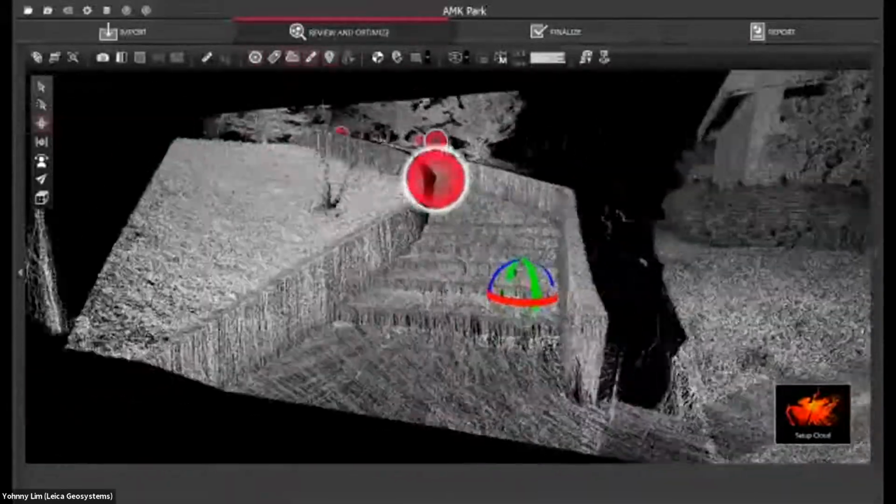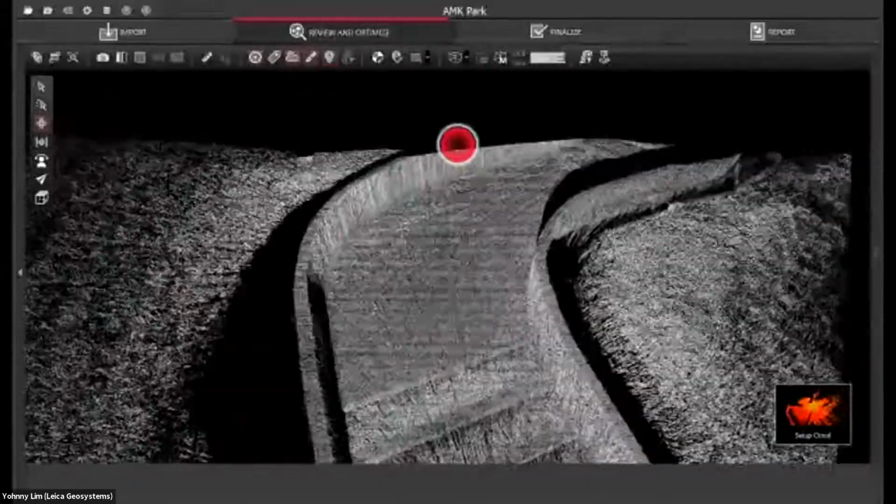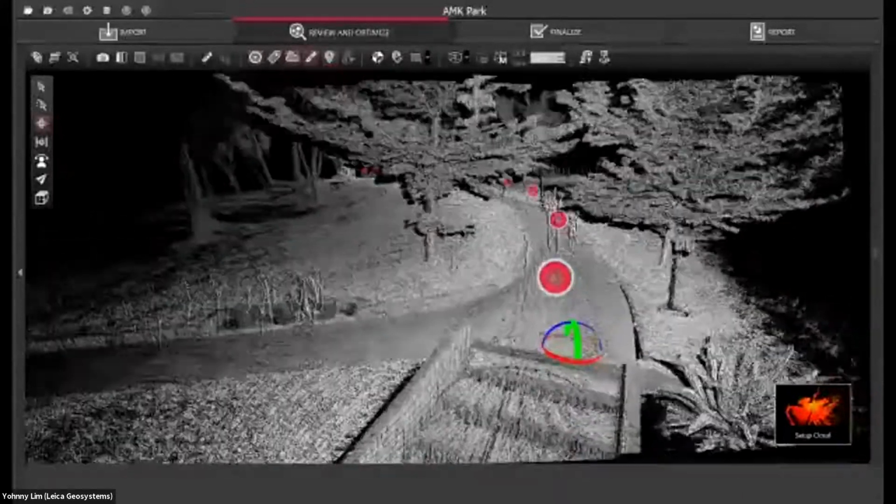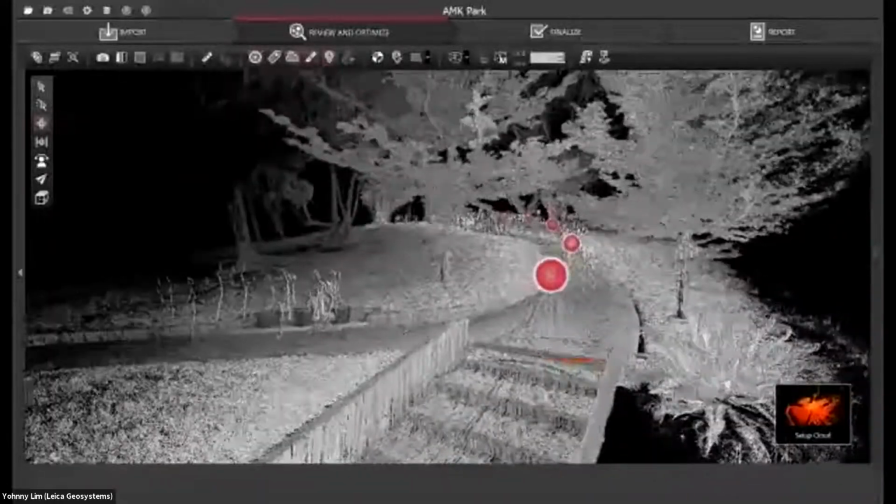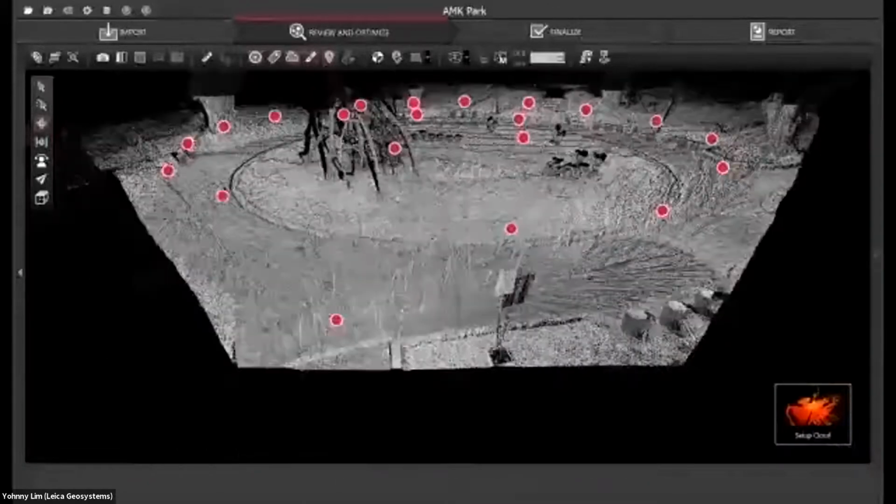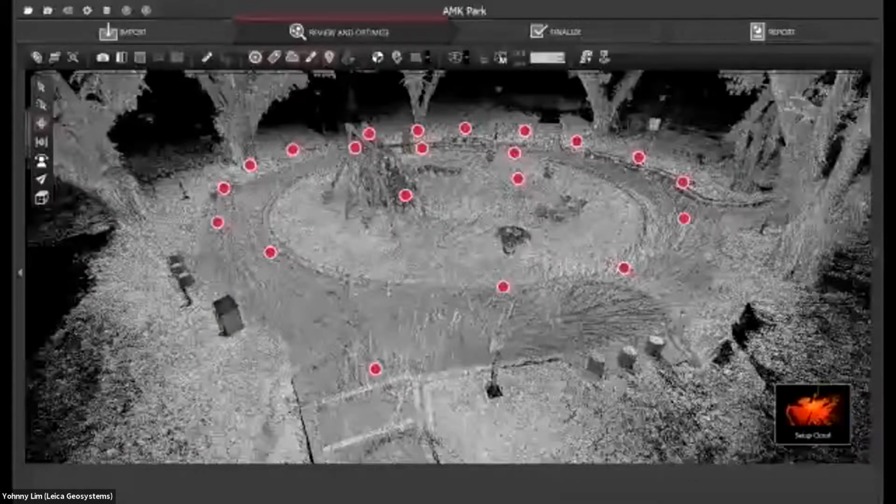The staircase is very nice, and the shape is well defined. There's not much noise, and we can also see the shape of the trees, and the leaves are really sharp and nice. This scan data was scanned at around 9 p.m. at night without light.